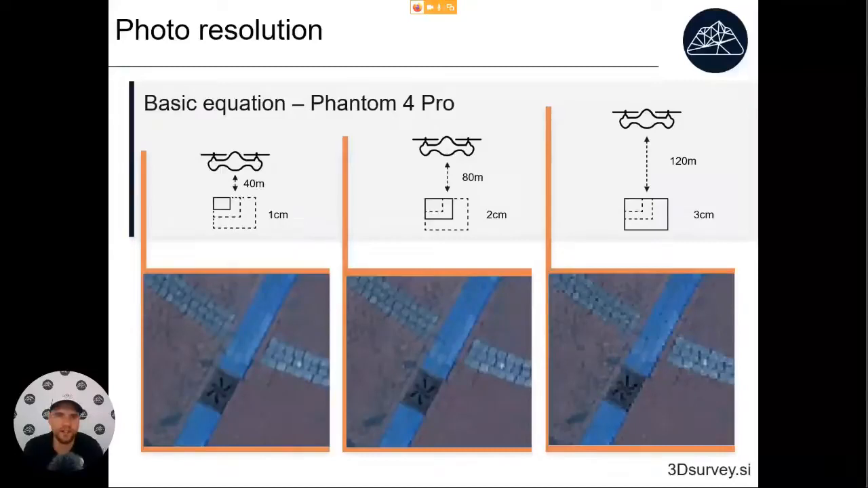We tell this to everyone. Even when we started, we tested all various different flying heights. Here I have an example of a photo recorded with DJI Phantom 4 Pro at 40 meters, at 80 meters, and at 120 meters. We think that flying the drone at 80 meters high will give you the best ratio between the photo size, the result size, and the quality of the data.